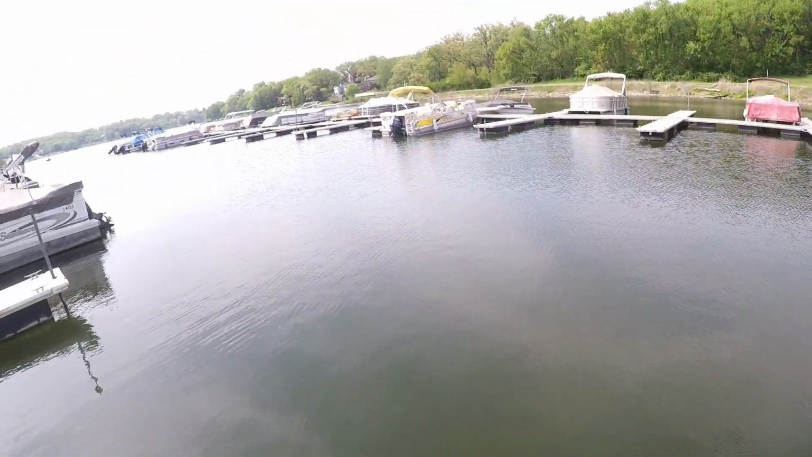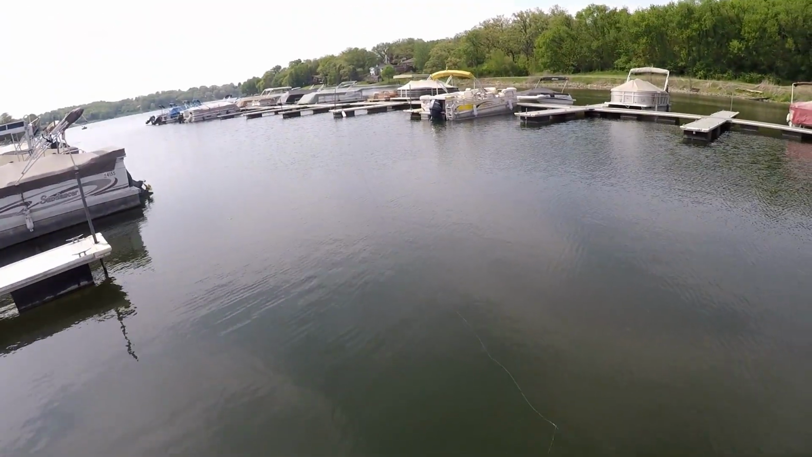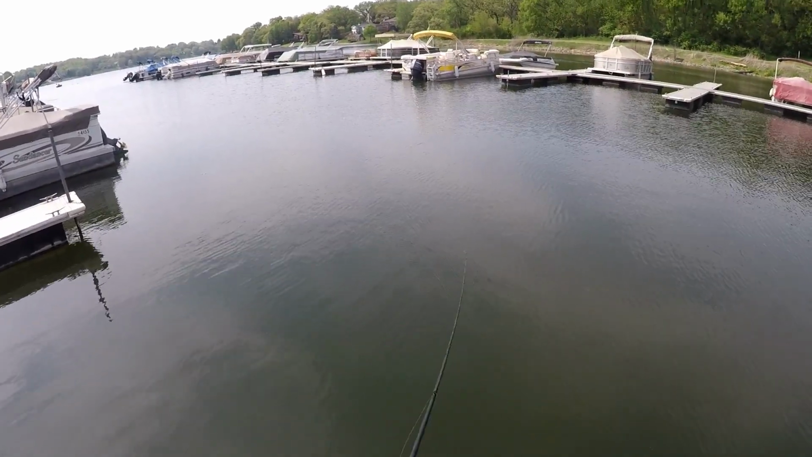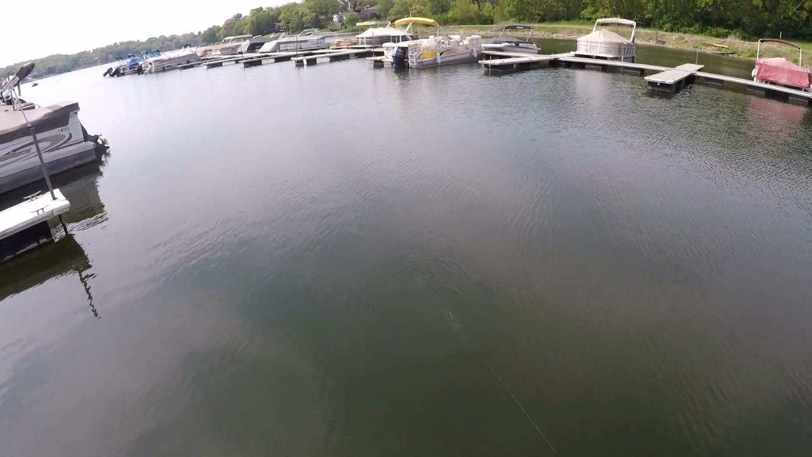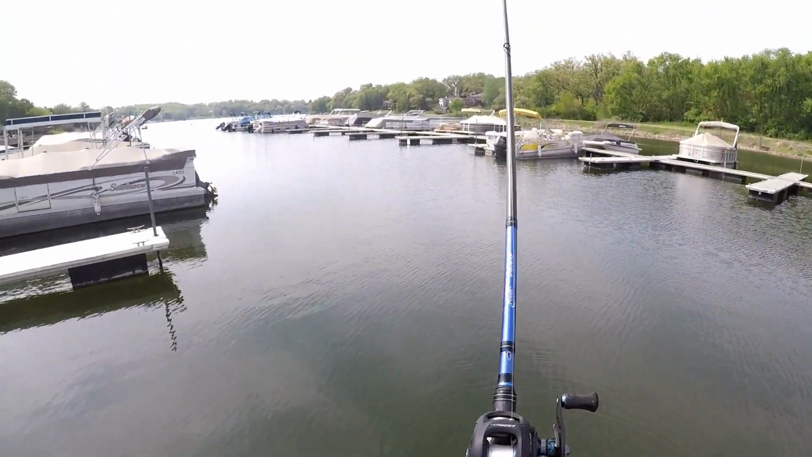I marked a few pieces of grass line. There's a nice one that runs right down here in about 6 to 7 feet of water. This jerkbait goes around 5 to 6 feet, I do believe, or 5 to 7, so it should be that perfect depth to get right above the grass and maybe a little bit in it. I think we should be able to find some more.